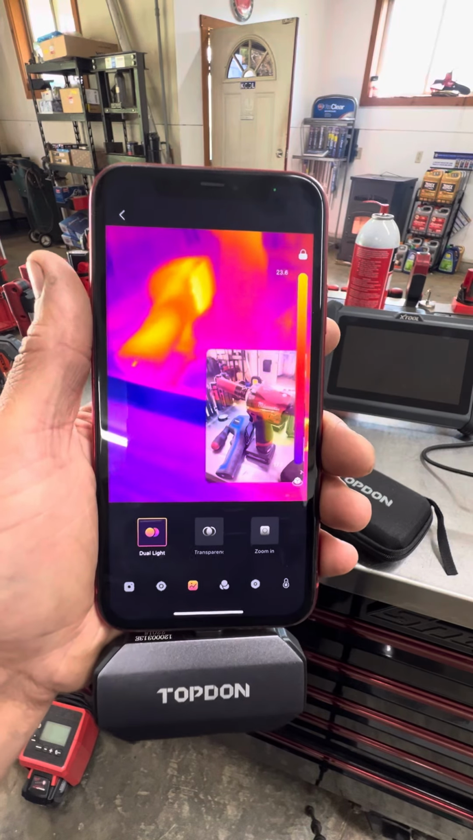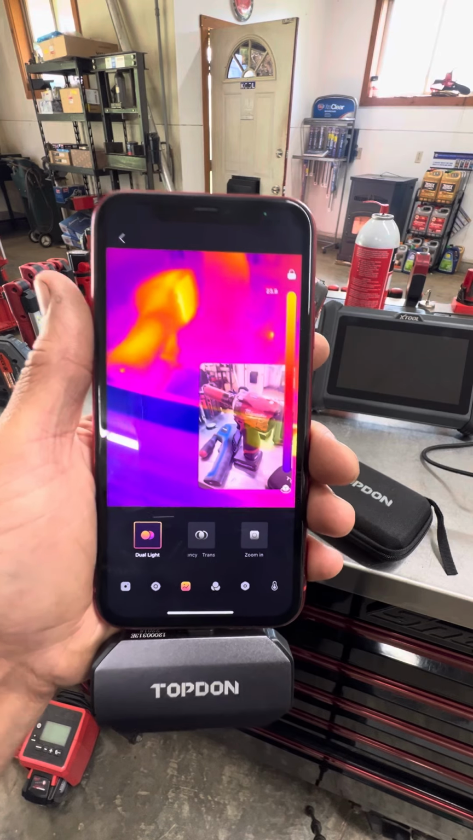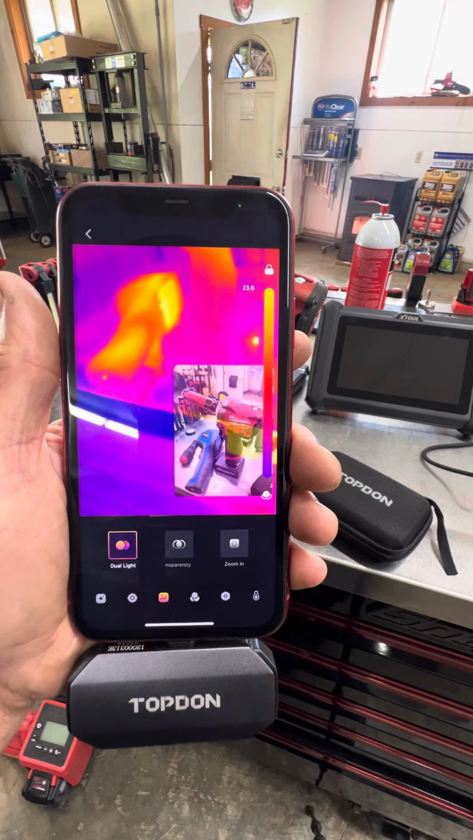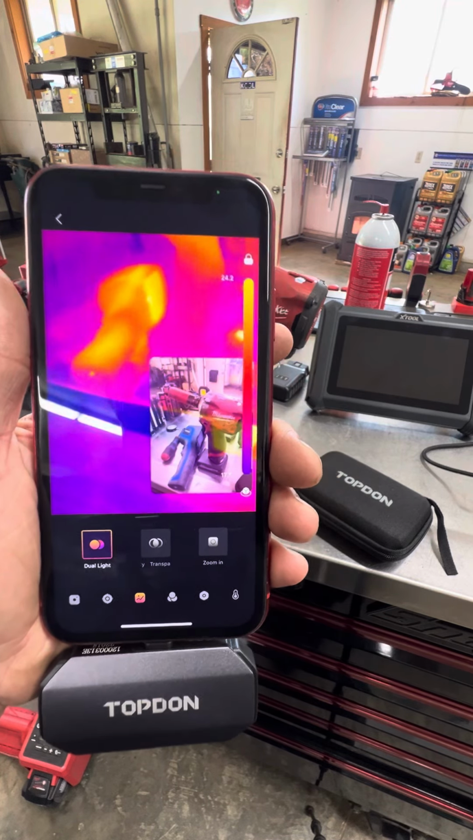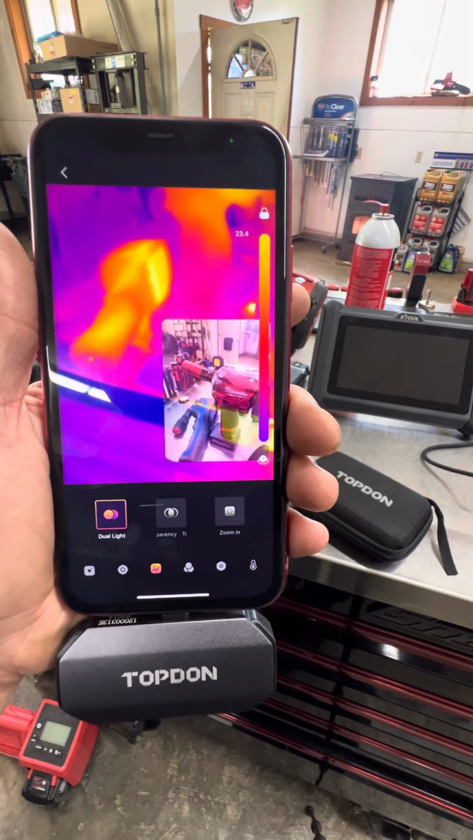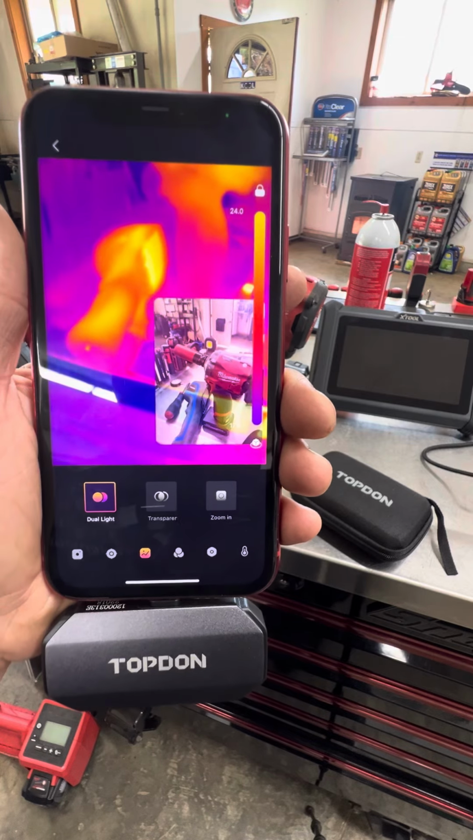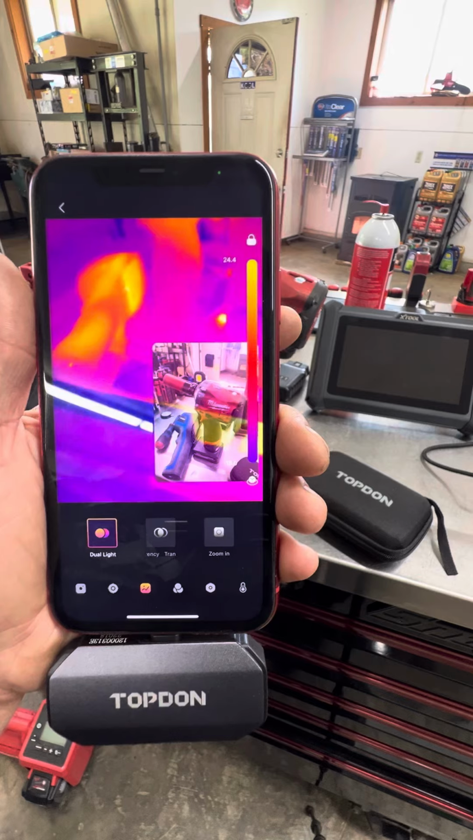I've seen them used for leaks in tires. I've seen them used for motors, relays being stuck on, if you're checking for parasitic draws, if a module's staying on, if some sort of component is being left on, defrosters, seat heaters, bad components on an engine, if you have a bearing going bad in an alternator or anything of that nature, anything that creates heat, obviously, is great.